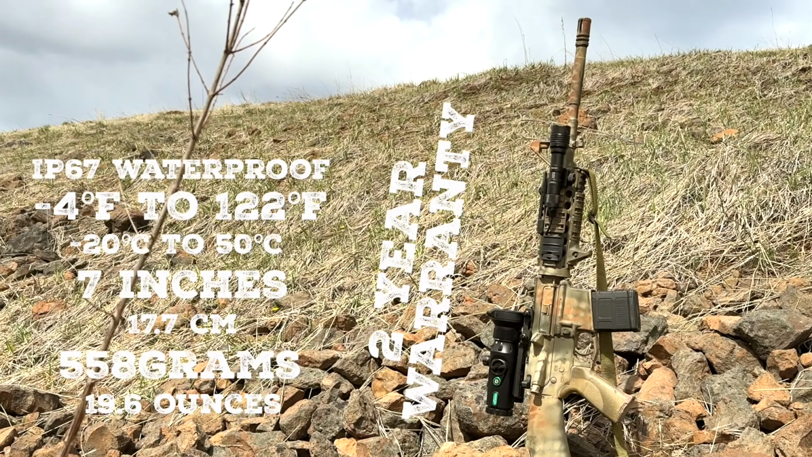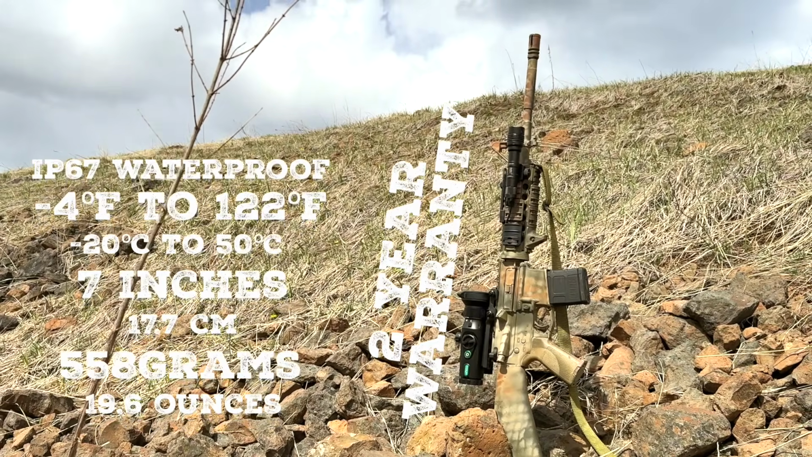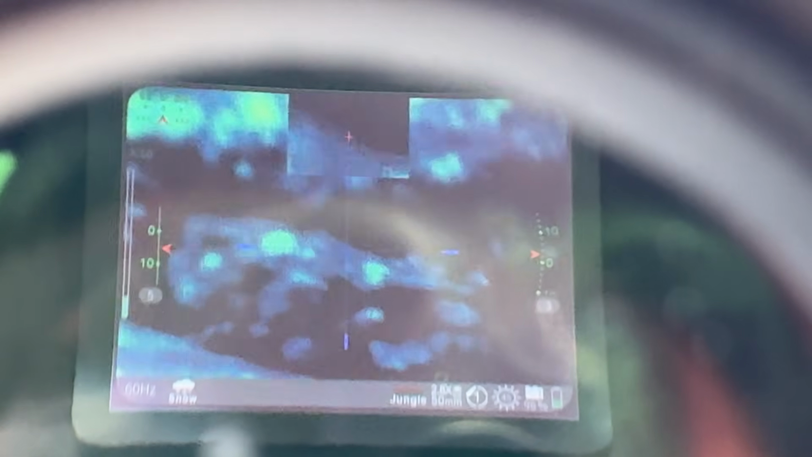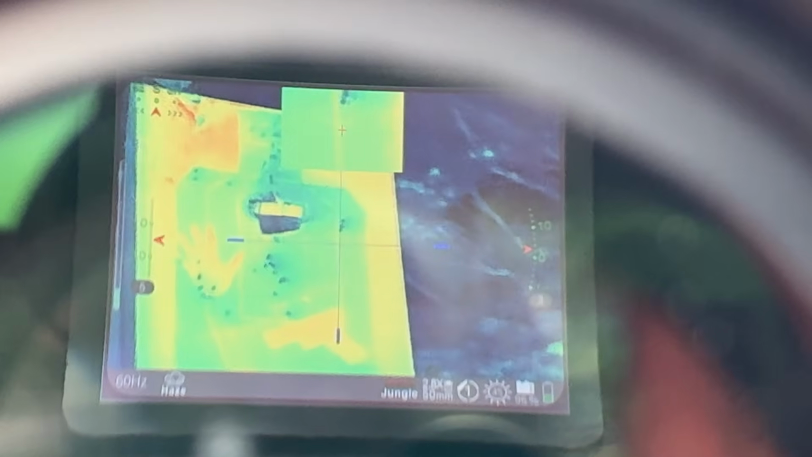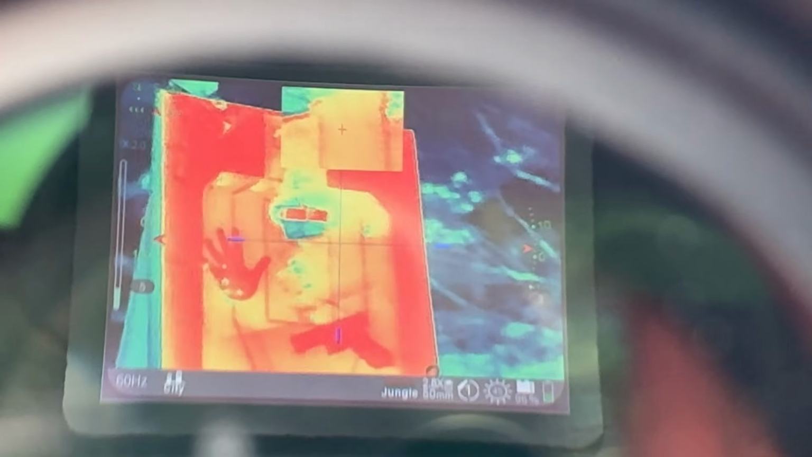You can send this right back to the factory, and the reviews I've heard from my customers is that when they do have a problem, which is very rare, OneLeaf has taken care of it right away. Now, these optics always come with a picture-in-picture mode. I personally don't care for them, but if you want to have a magnified, zoomed-in version of the target that you're seeing downrange, you can zoom that in, and of course you can calibrate the 2 reticles to be exactly lined up on the same target.